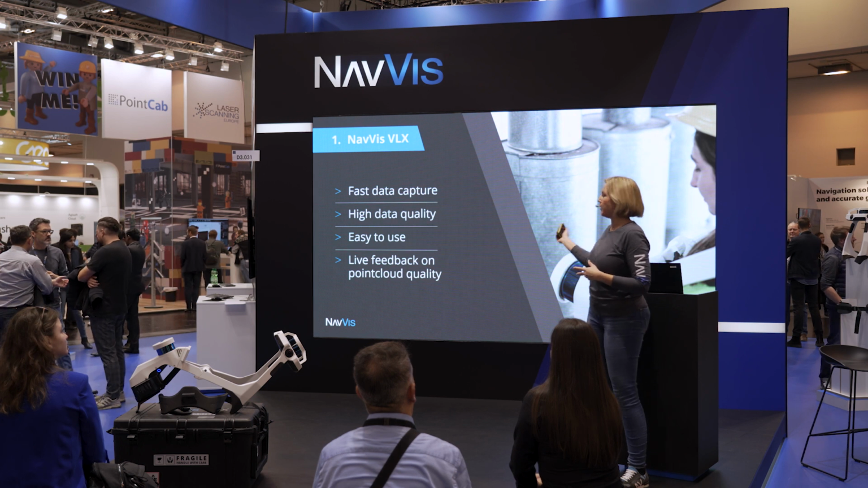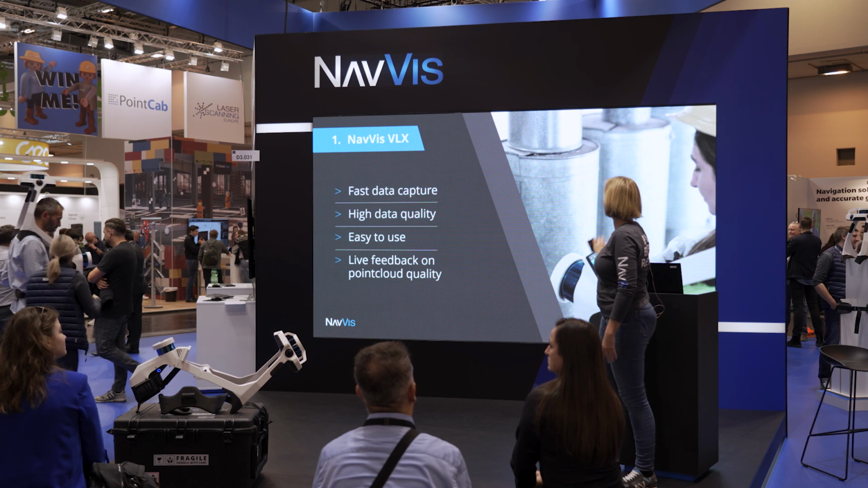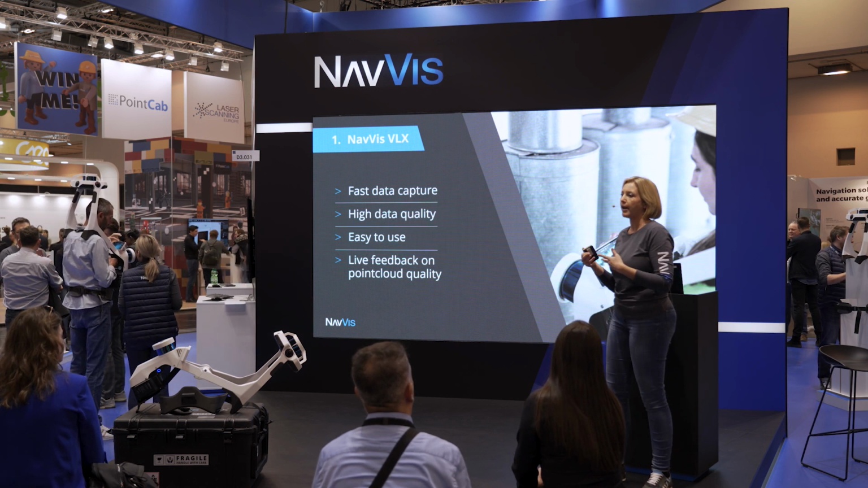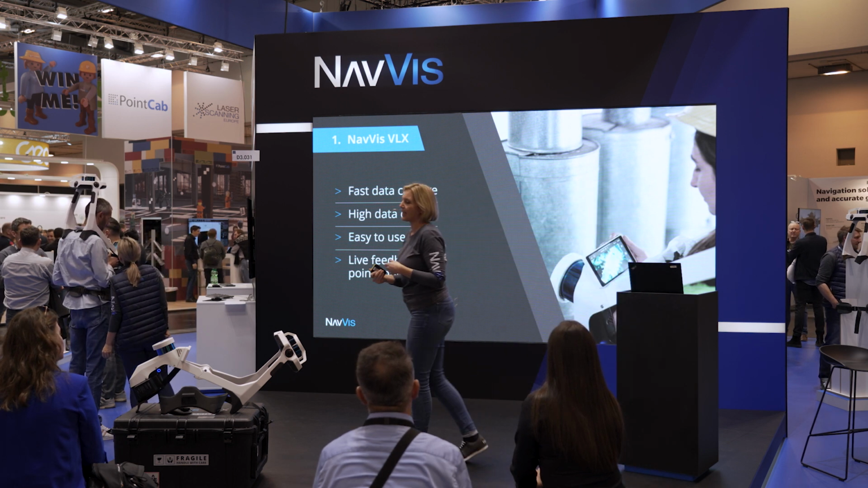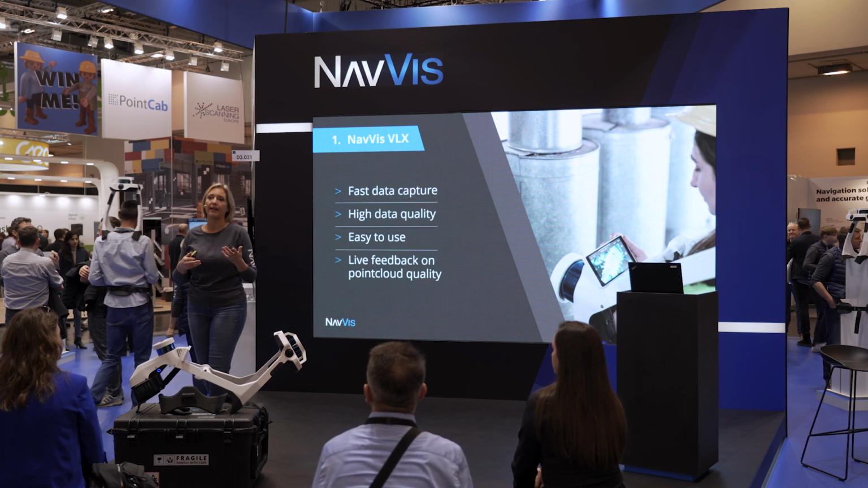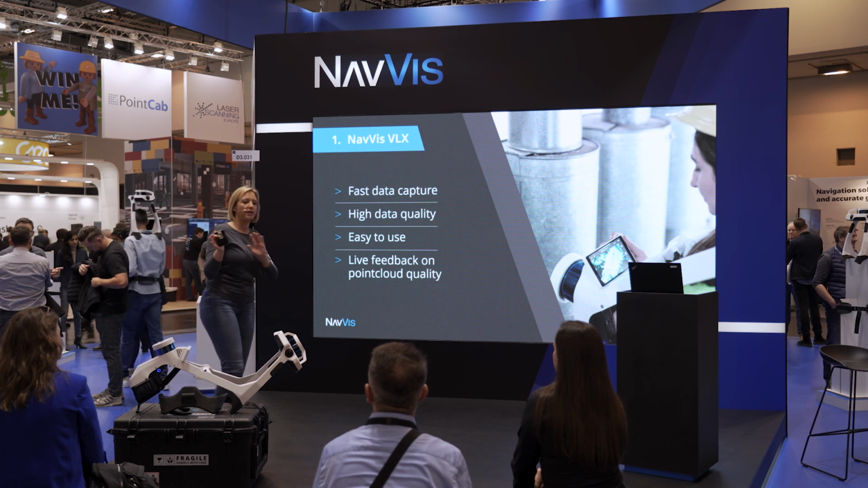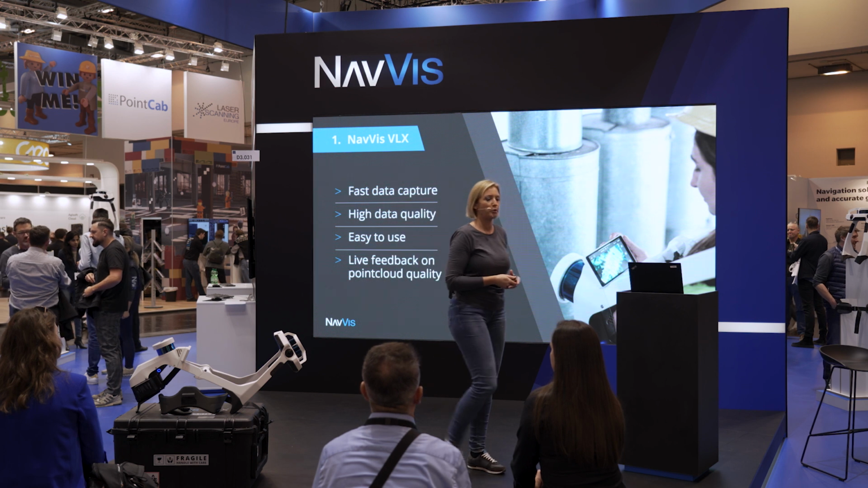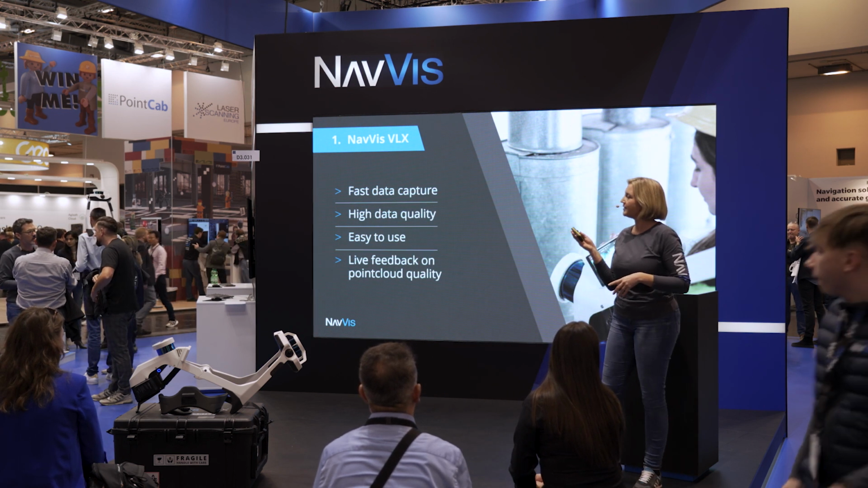And one of the last points, and you see that here on the picture, but also at the VLX if you see it somewhere around, there is a screen and you do get live feedback while you scan. And that's really great because that prevents you from coming back, processing the data, and then realizing that you've missed some parts of the scan and you need to go back. So that won't happen with Navis VLX. You get live feedback and you know when there are edges where you haven't captured enough points so that you can go there and capture more points. So that's the part of our hardware technology.